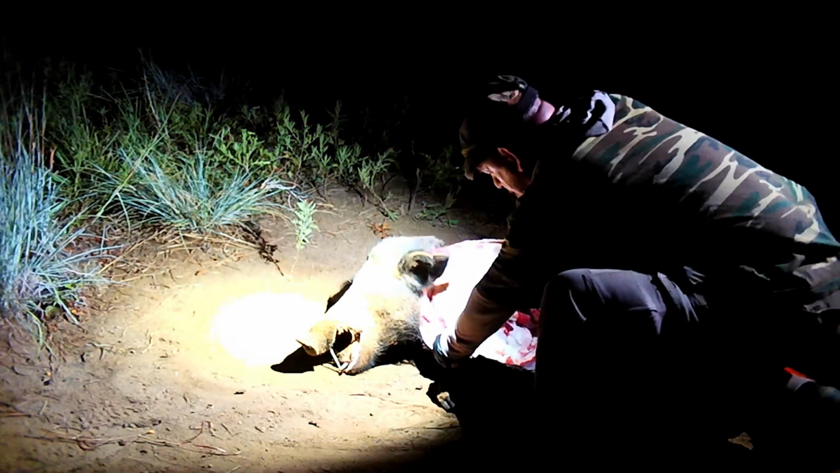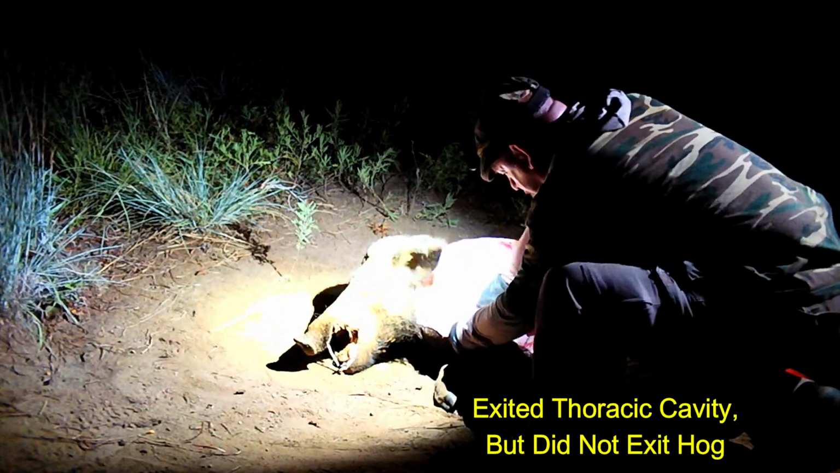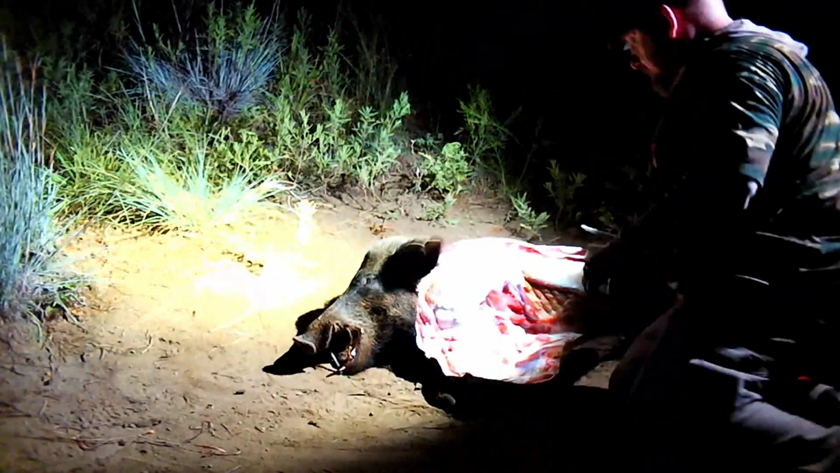The bullet did not make it through the opposite shoulder blade. Oh, but it exited below the shoulder blade, it looks like, at least partially. There we go.